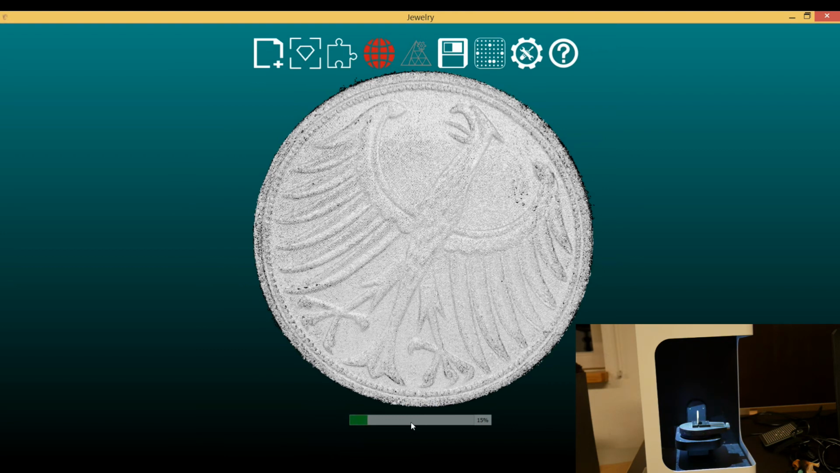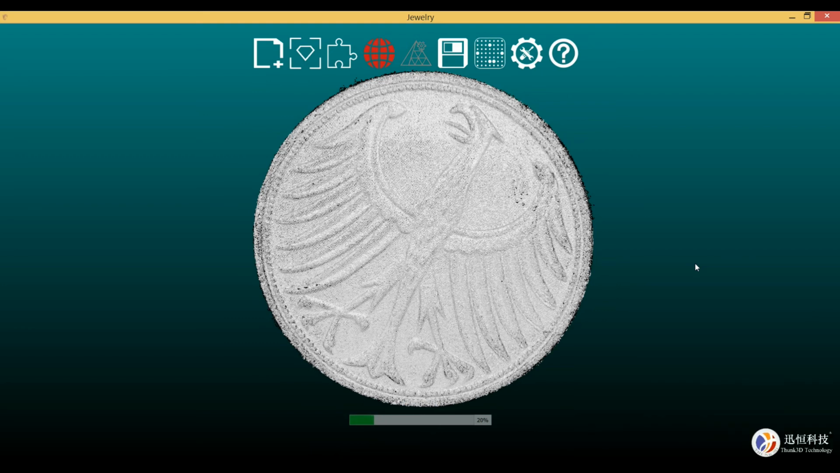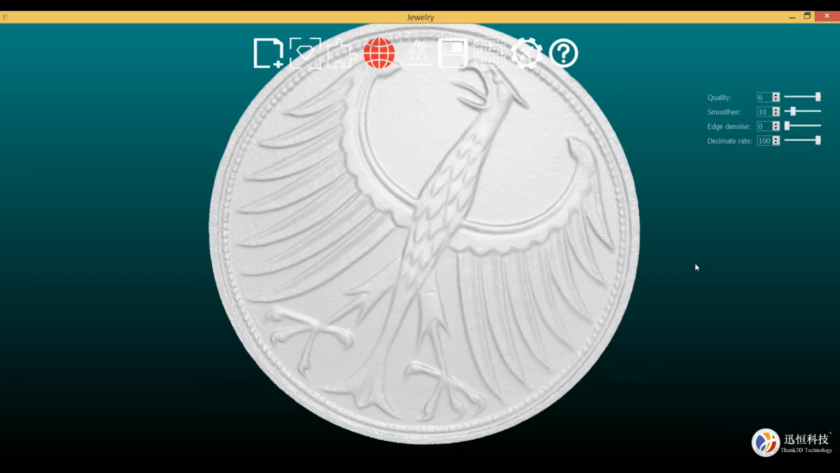This was started already by automatic process when I was clicking on finish, and there is that toolbars where I can adjust filters and different variations of the settings. And here we are with the result.